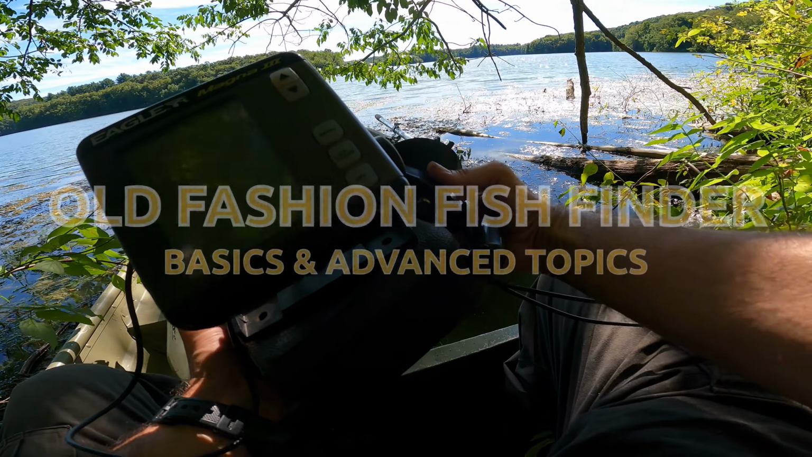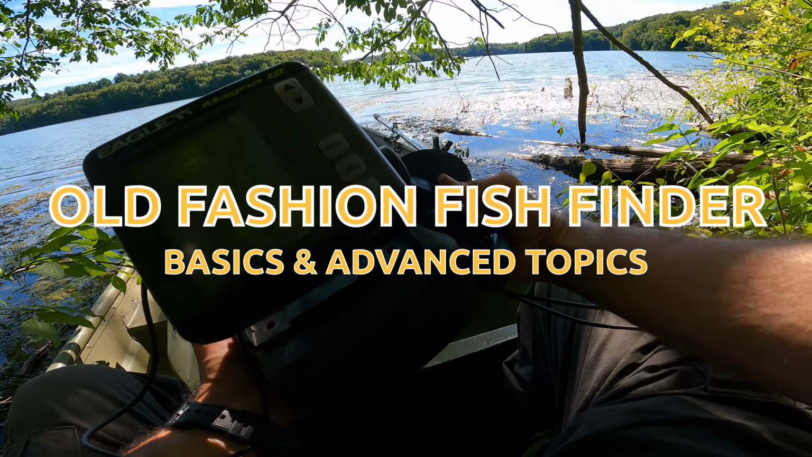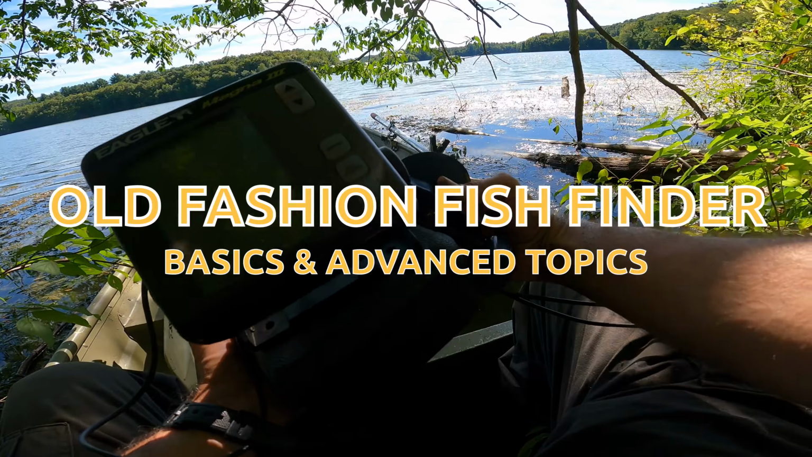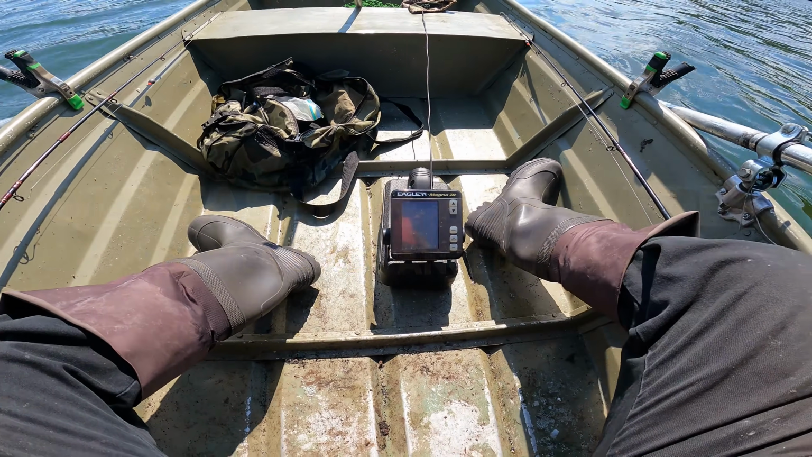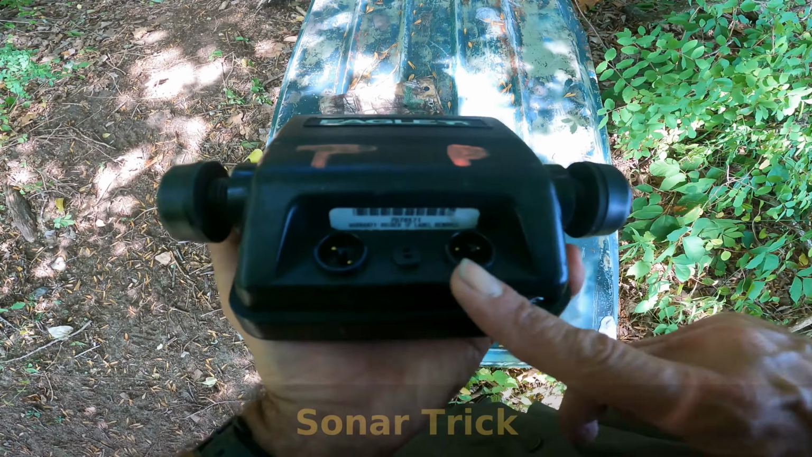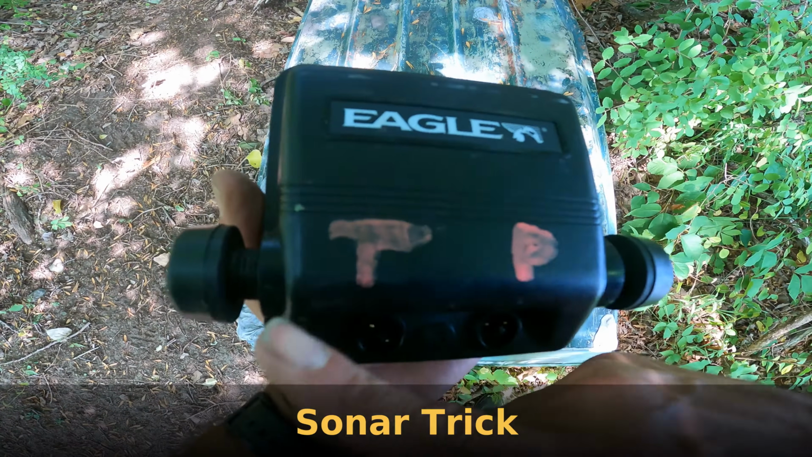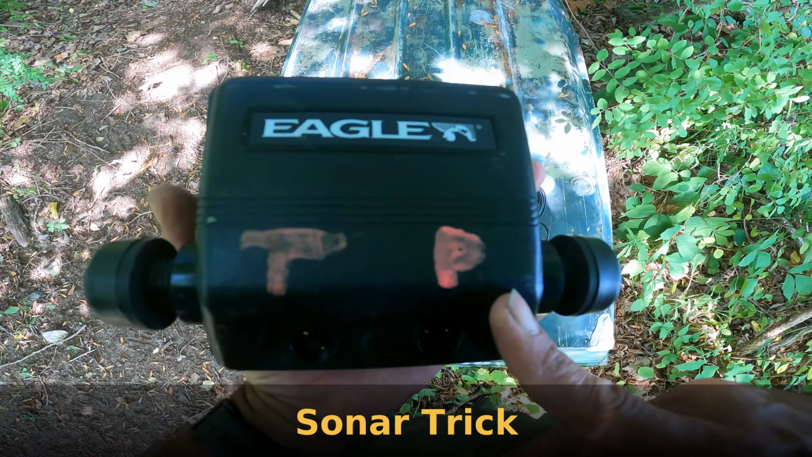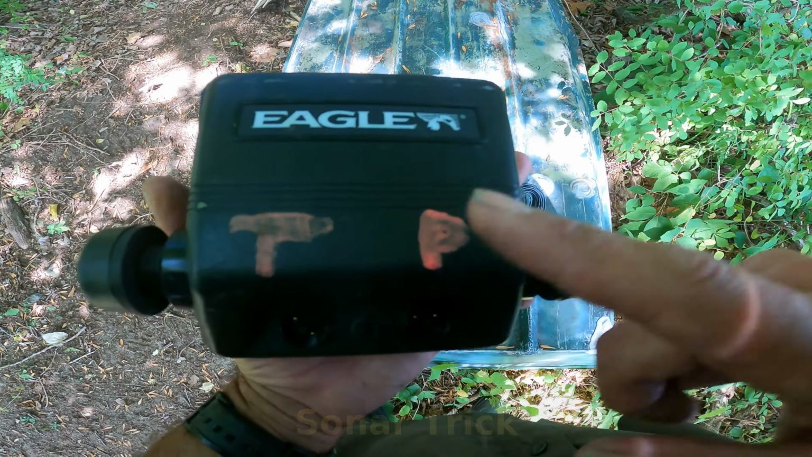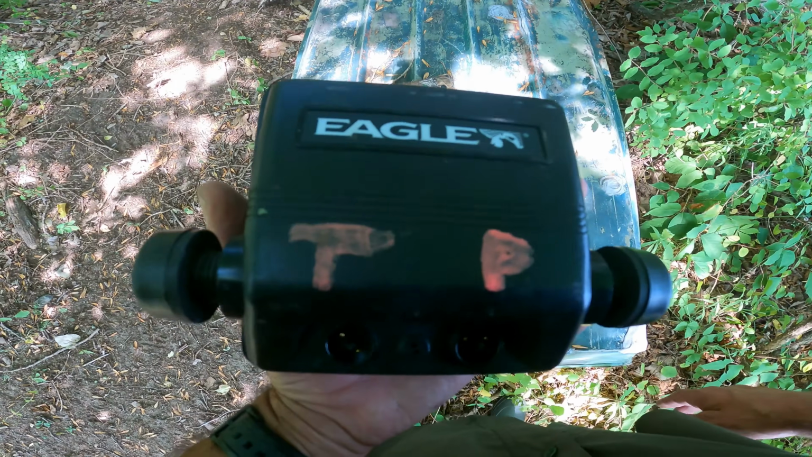And today we're going to talk about that old or new fish finder or depth sounder sonar you may have. This is an old fish finder, but this will apply to the new ones too. Sometimes the ports on your fish finder can be tricky, so I just take some paint or nail polish and put T for my transducer, P for the power. Just makes it a little easier when you connect your cords.